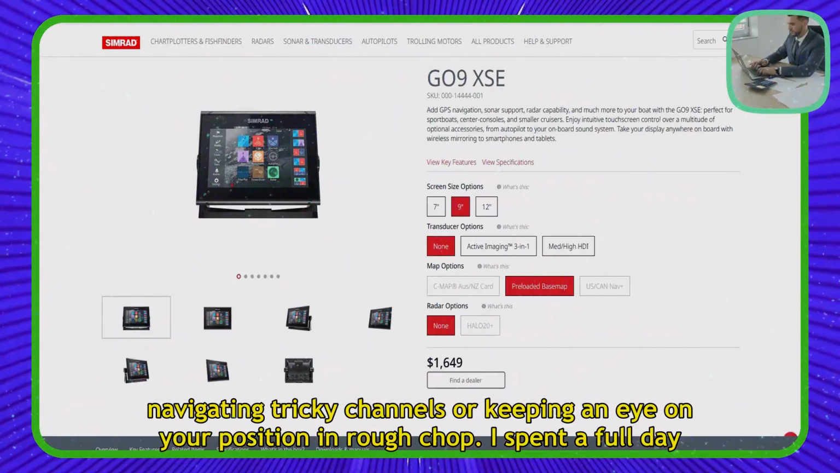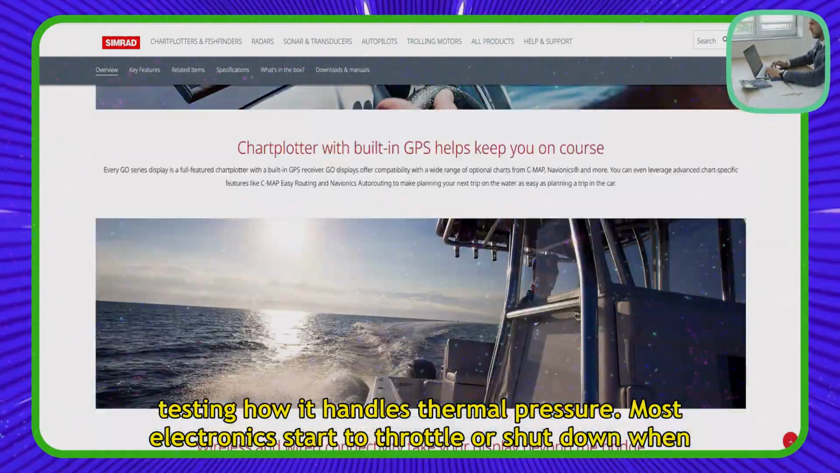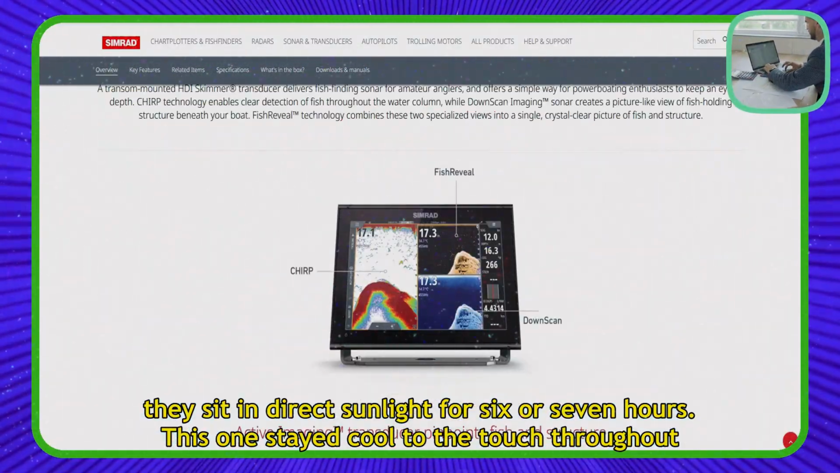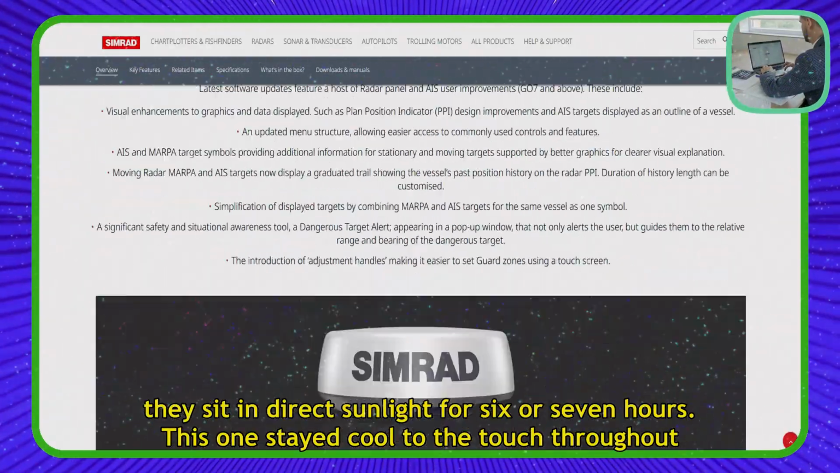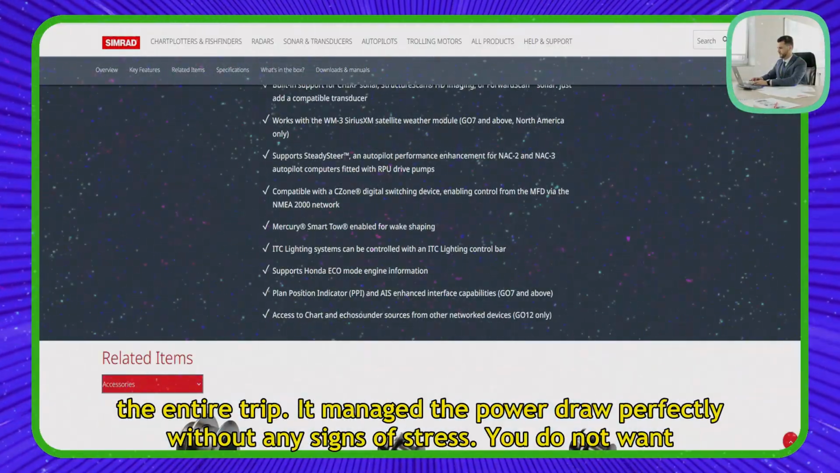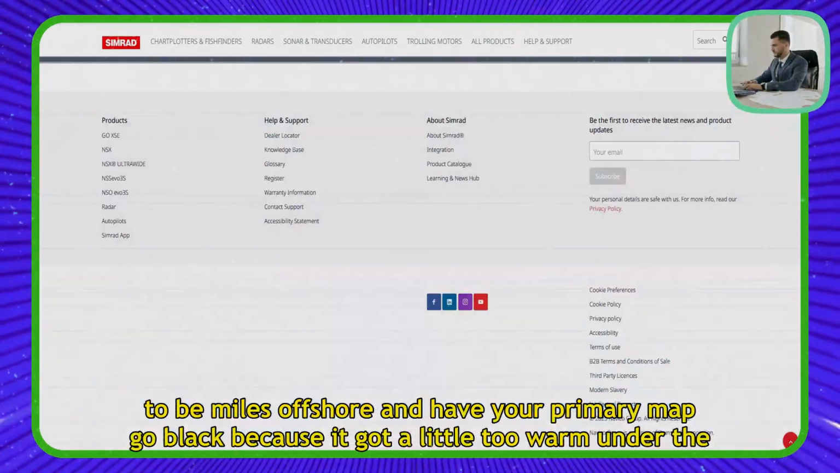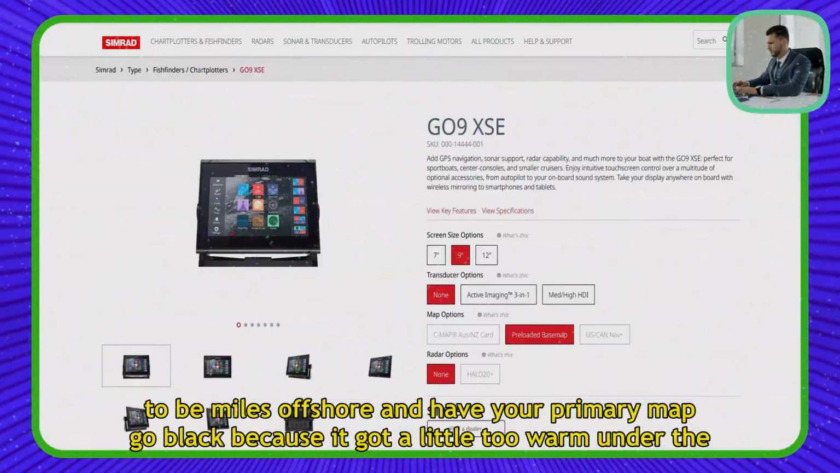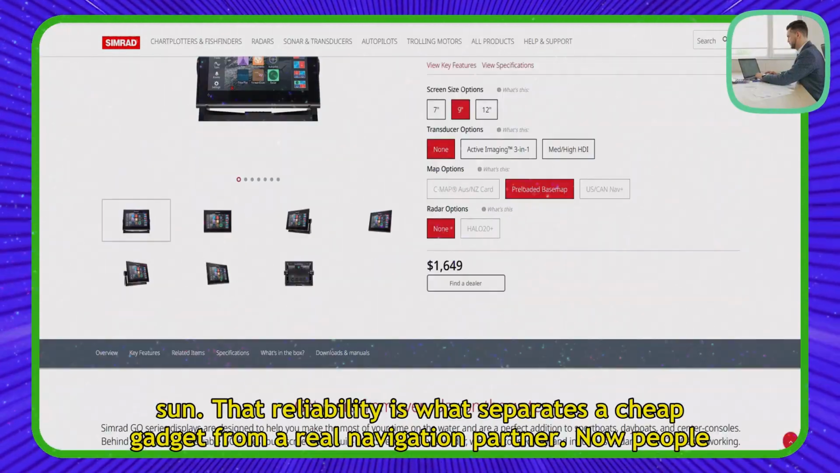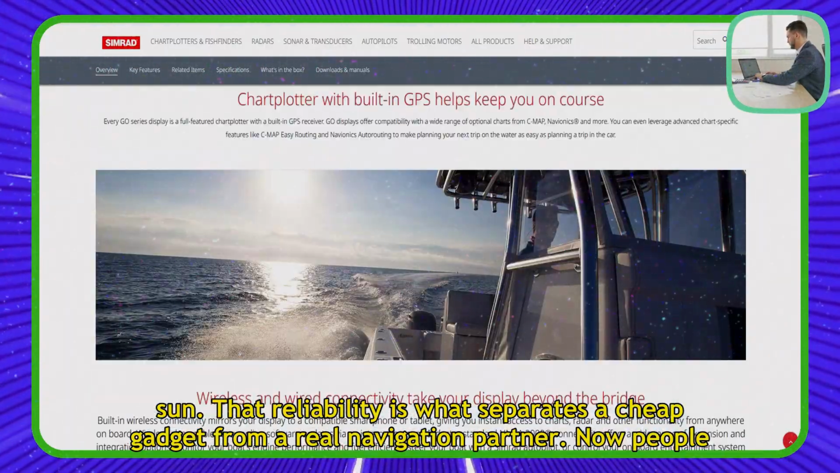I spent a full day testing how it handles thermal pressure. Most electronics start to throttle or shut down when they sit in direct sunlight for 6 or 7 hours. This one stayed cool to the touch throughout the entire trip. It managed the power draw perfectly without any signs of stress. You do not want to be miles offshore and have your primary map go black because it got a little too warm under the sun. That reliability is what separates a cheap gadget from a real navigation partner.